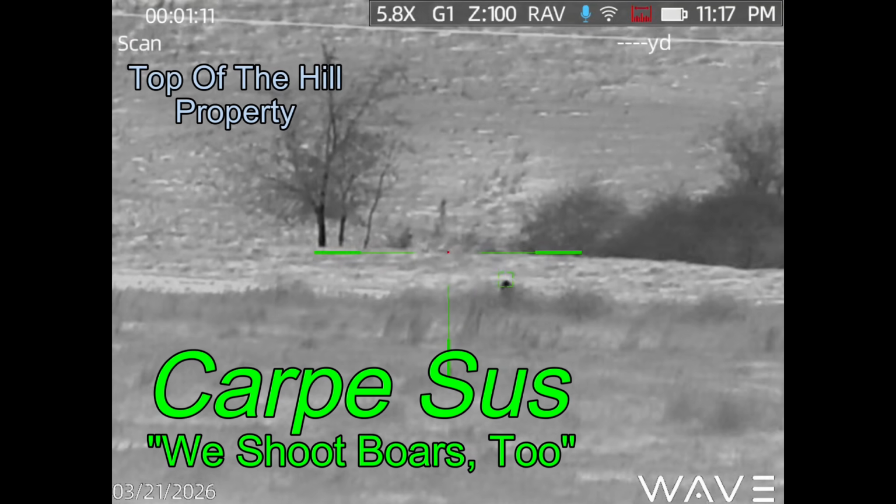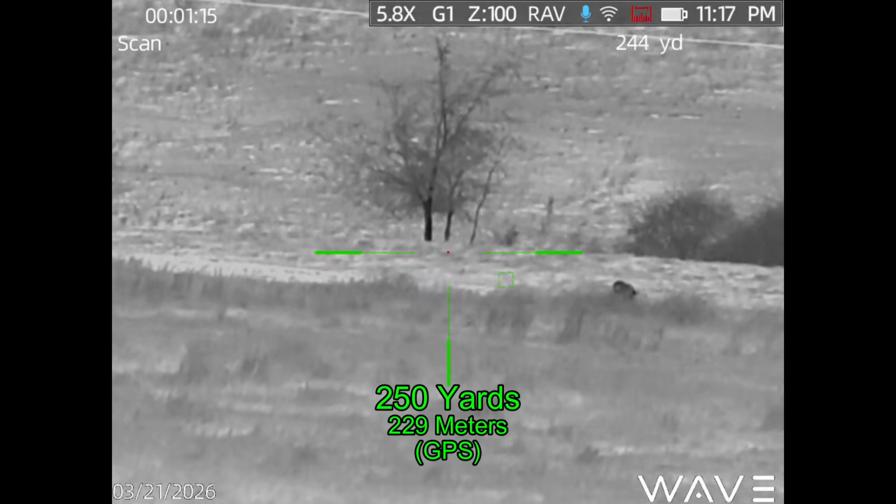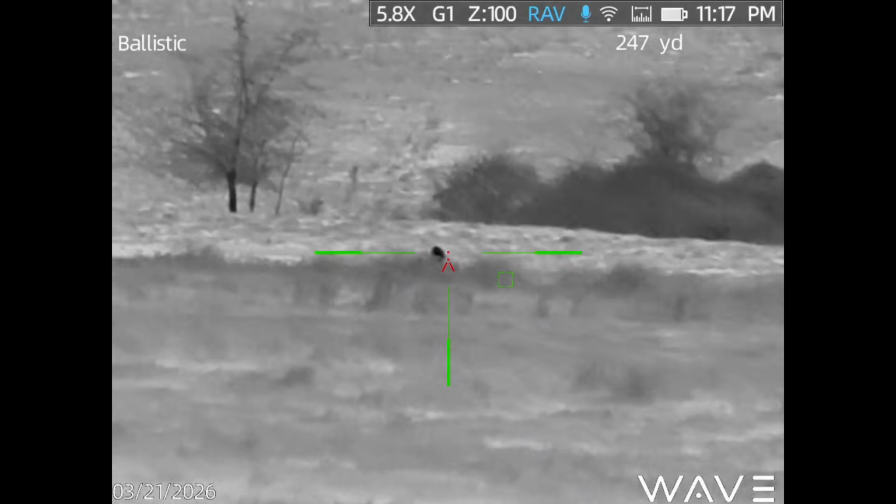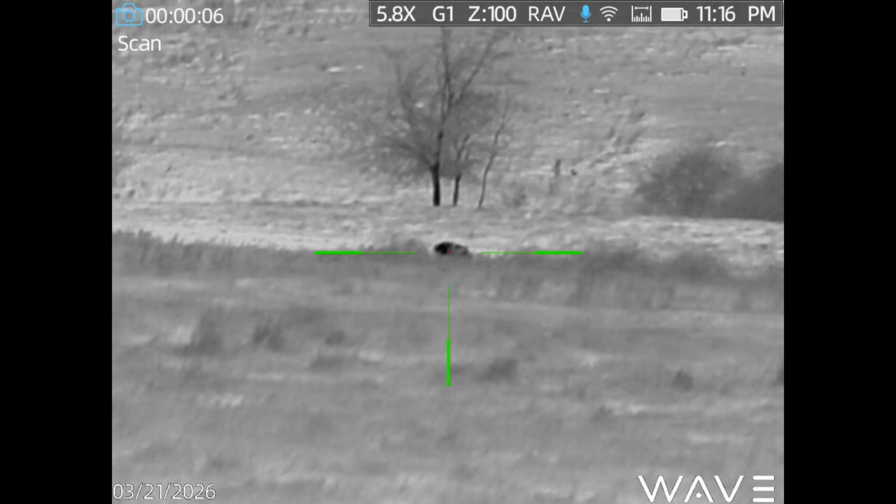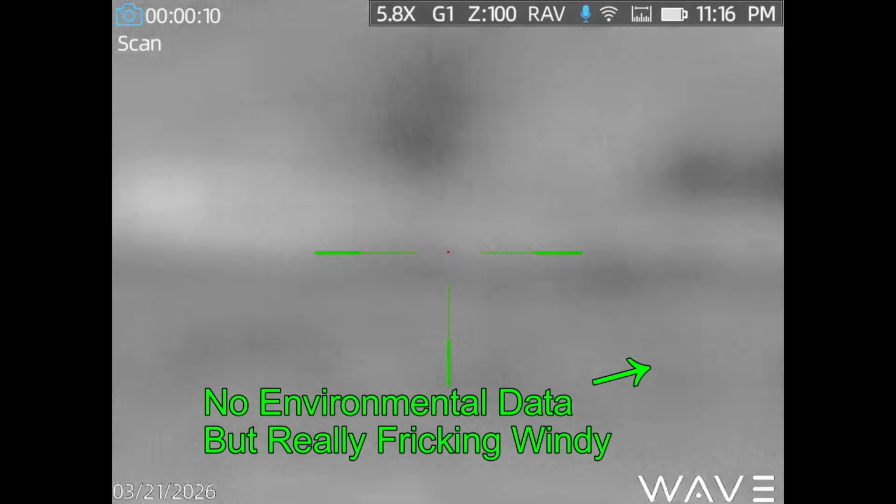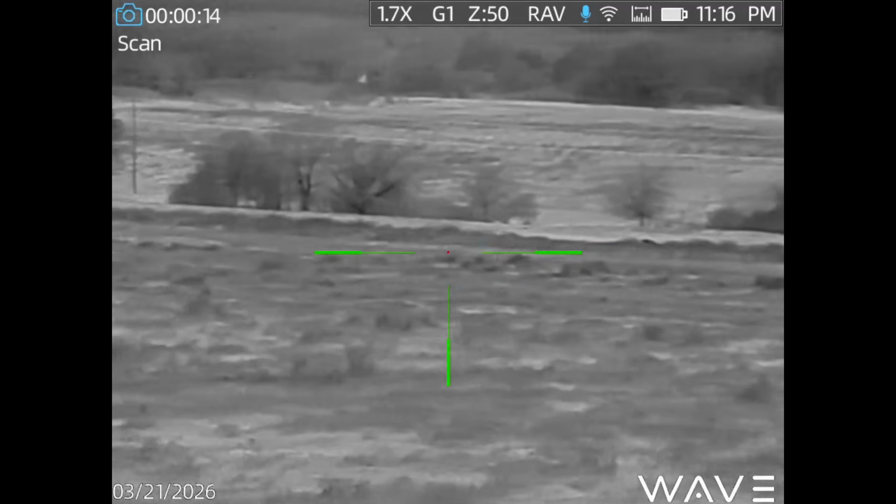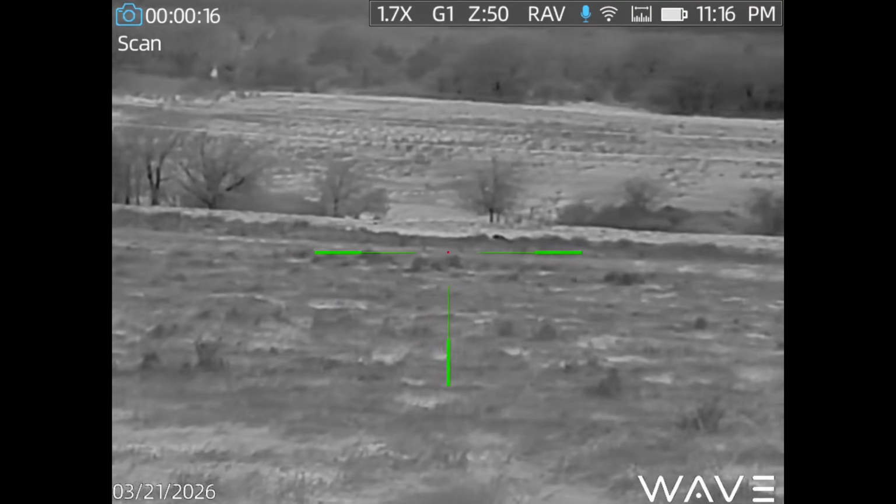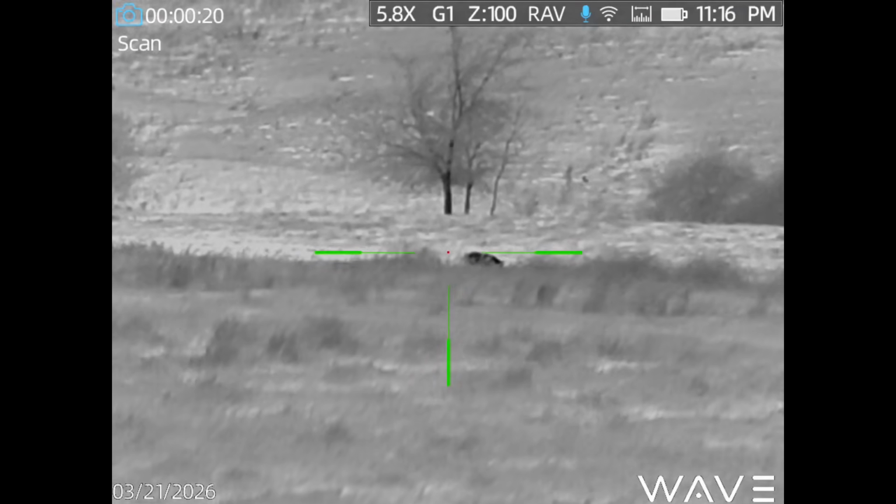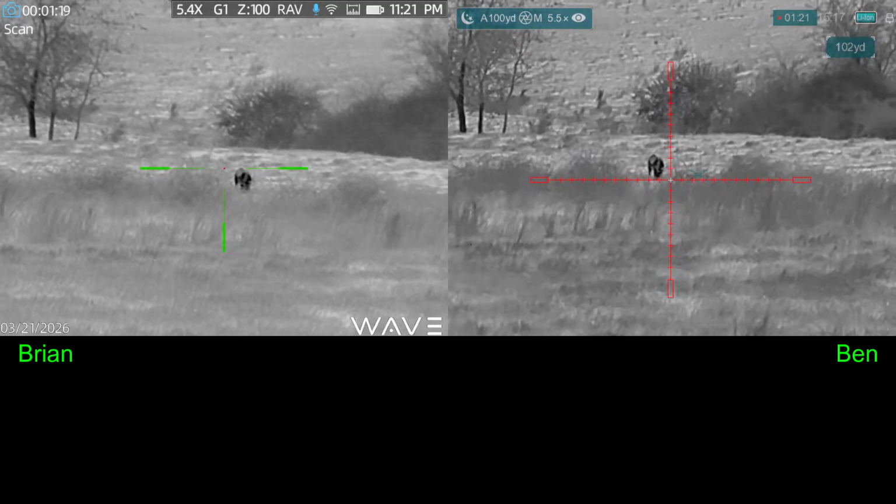Ben and I are on our first hog of the night. Now we've come way down on the hillside and we're out of a lot of that wind.